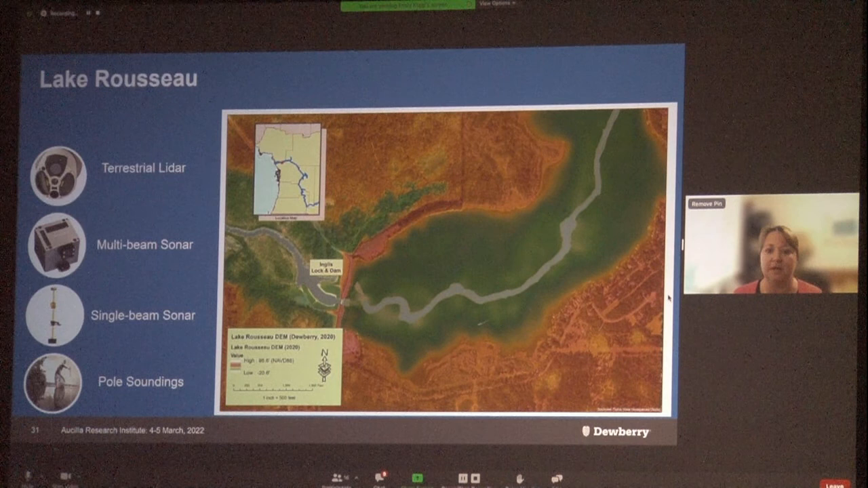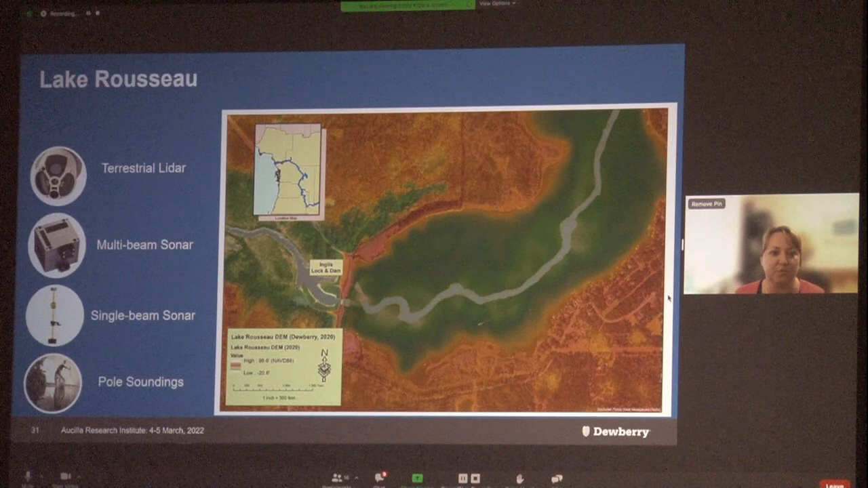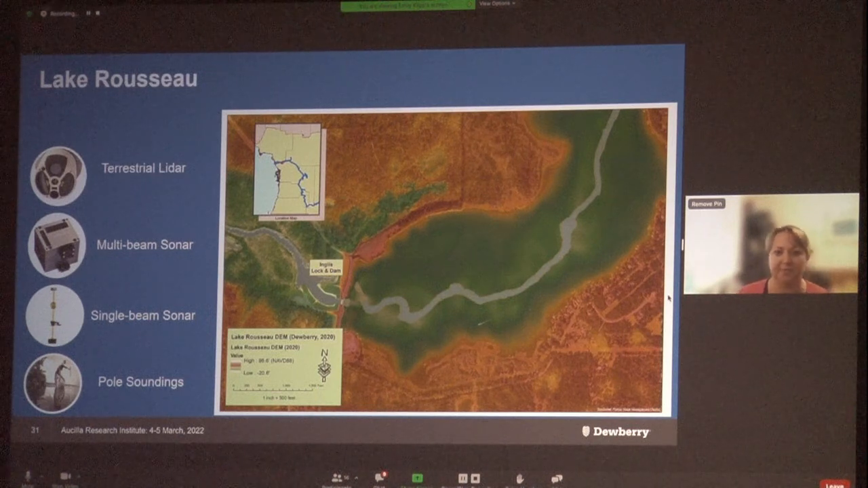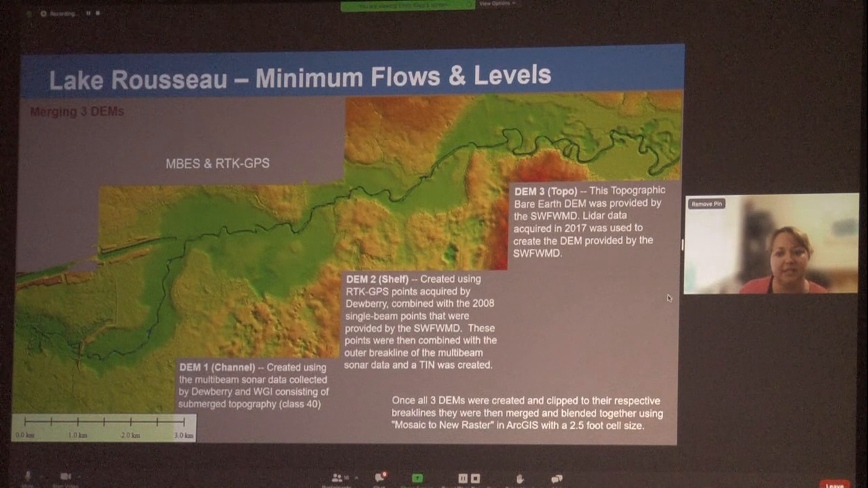And then in 2019, Dewberry was tasked by SwiftMud to update the DEM. Right before our Lower Withlacoochee project, we worked with SwiftMud to update the DEM for Lake Rousseau, which is just adjacent to the Lower Withlacoochee River. As part of this project, we conducted a detailed multi-beam survey along the presumed river channel and in the vicinity of the Inglis Lock and Dam.